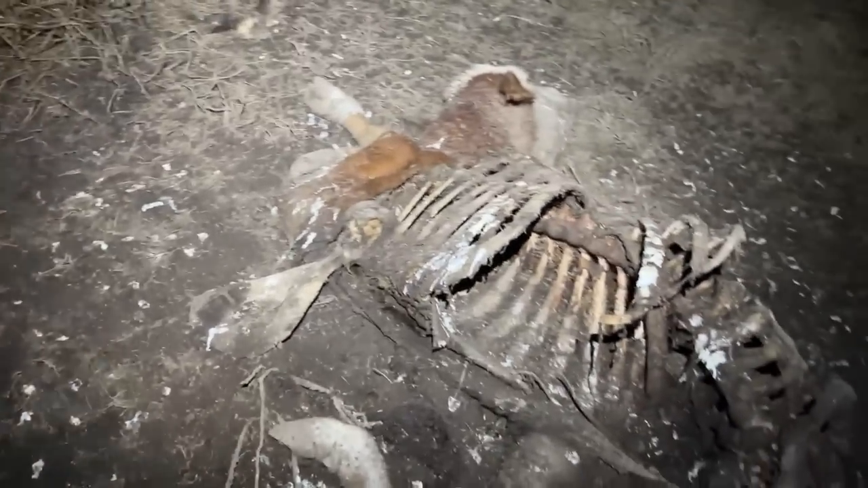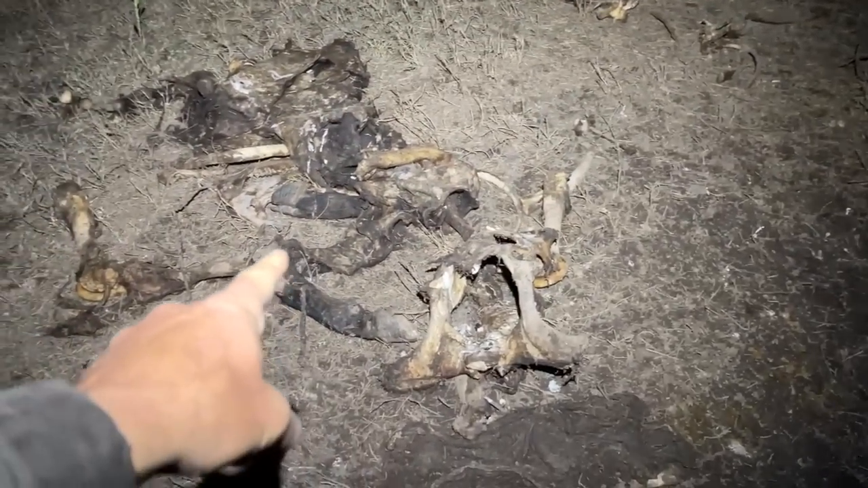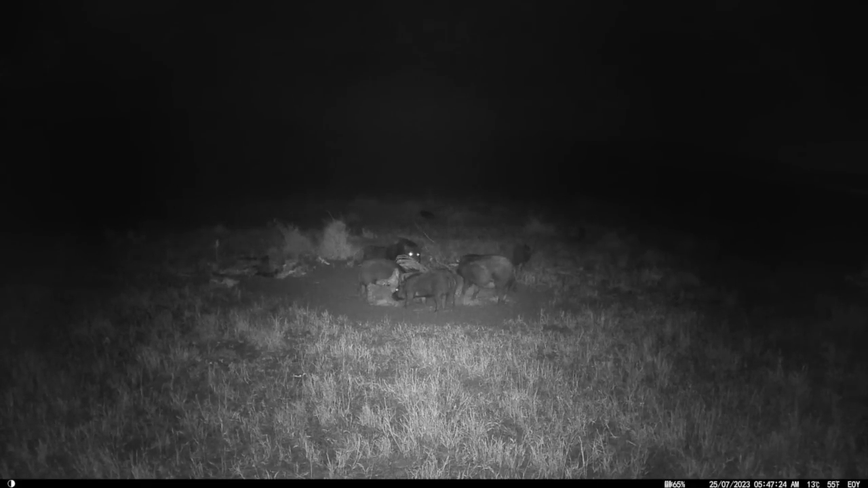Well, the pigs certainly haven't left a whole lot of stuff here, but they'll be back because there's still more here that they can clean up. They'll eat it right to that. Anyway, they must have got here just after midnight last night, and they left just before 6 o'clock this morning, and the same as the previous night.